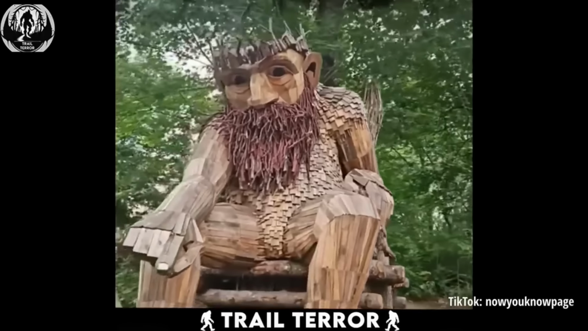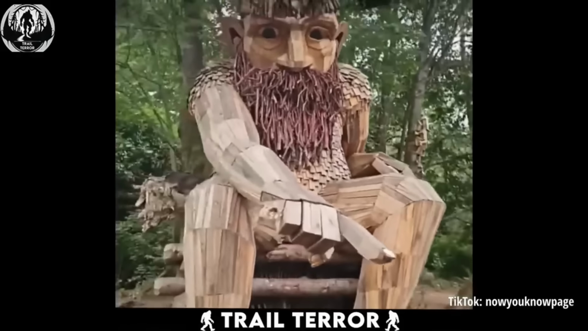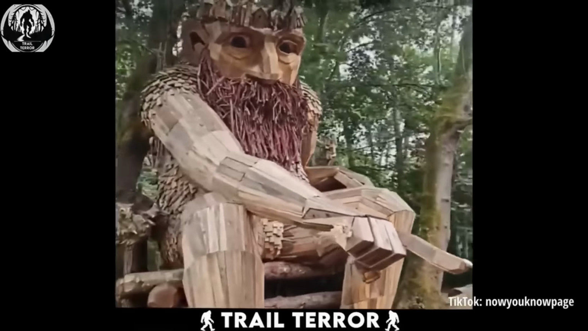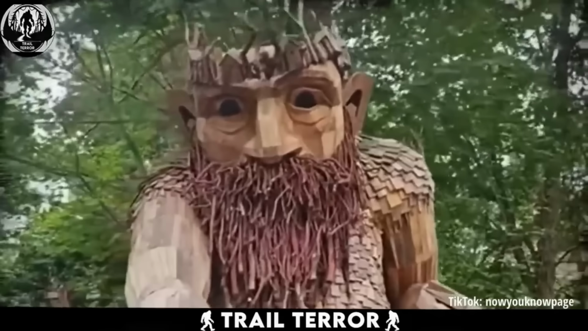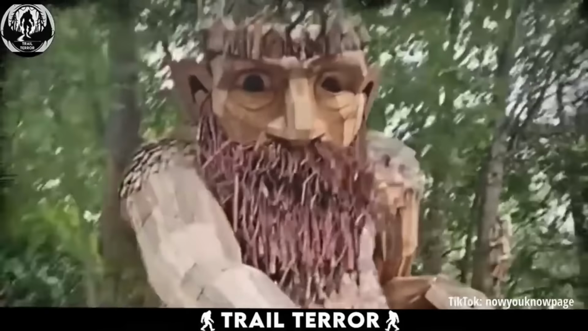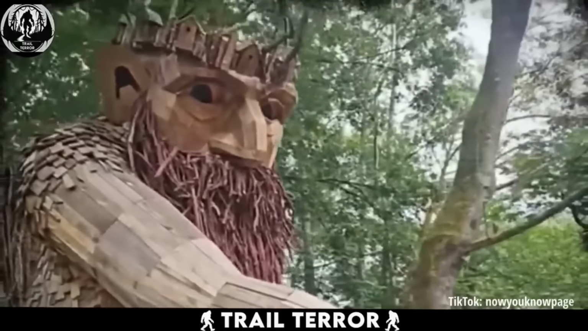Now, whether this is some kind of optical illusion, cleverly crafted by the artist or something else entirely, I don't know. But one thing's for sure, this sight is enough to send a shiver down anyone's spine. That's the kind of scare that sticks with you for life.